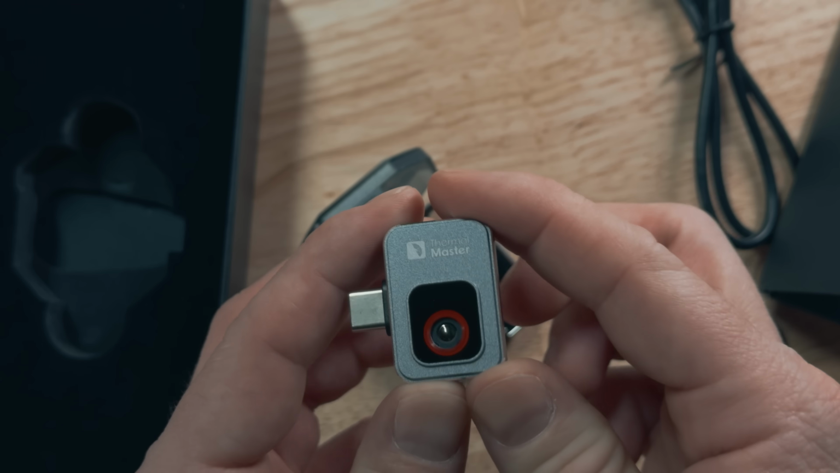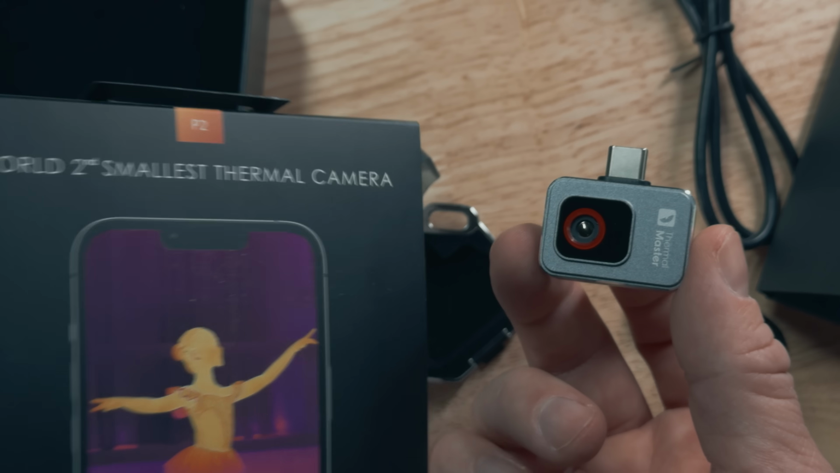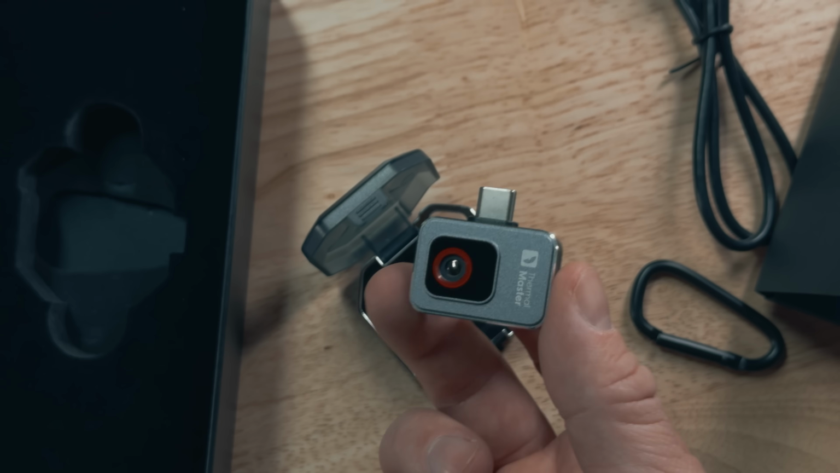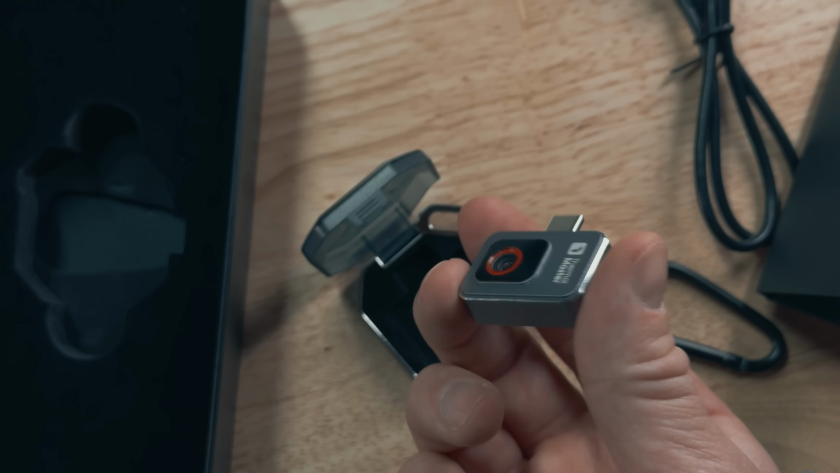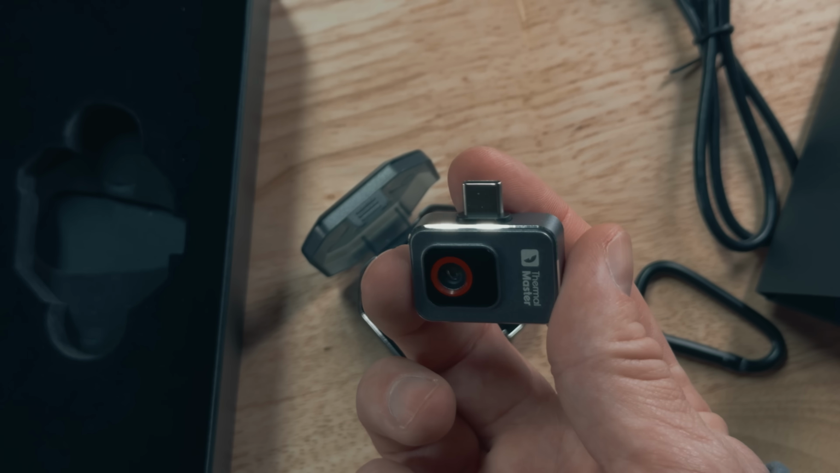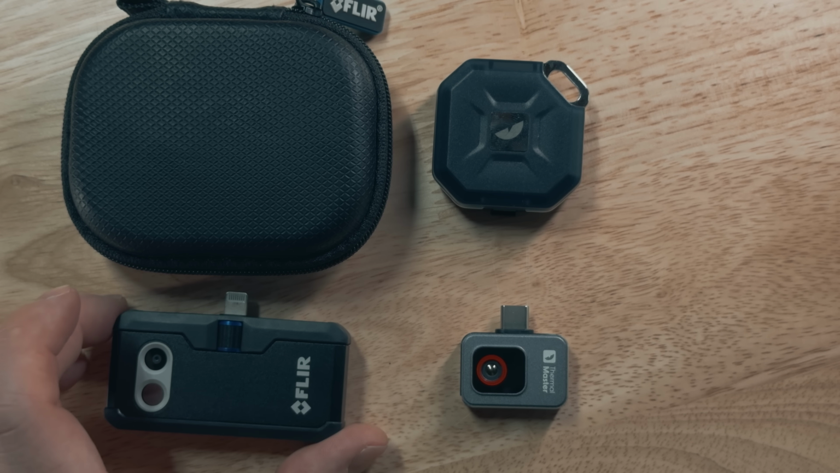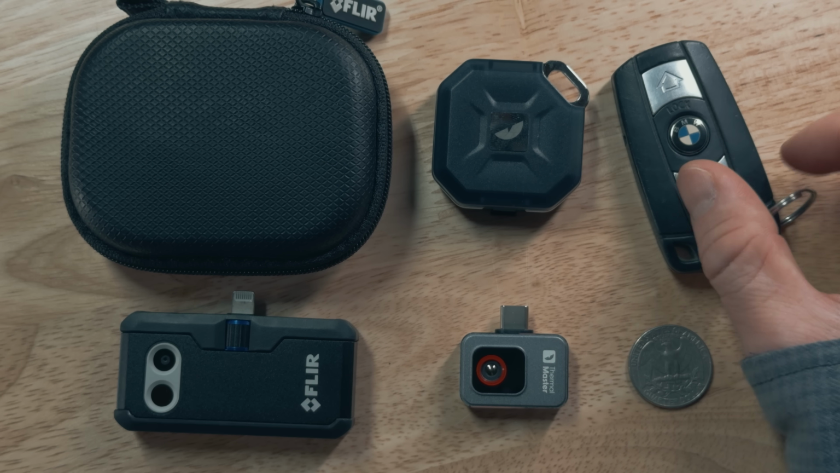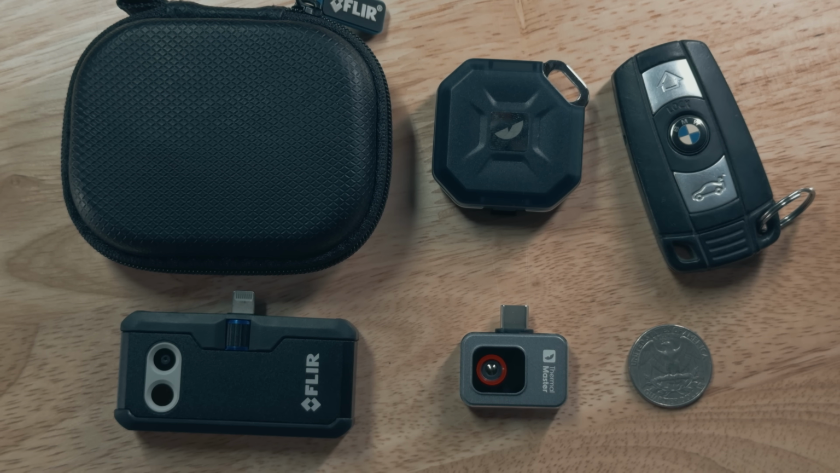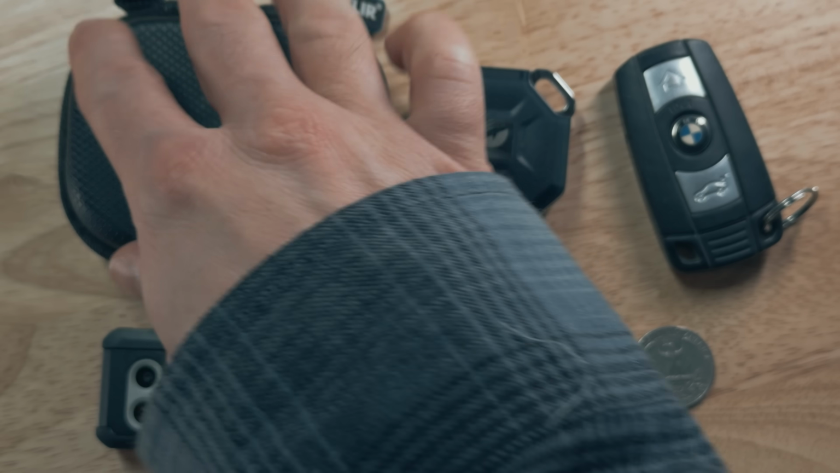Feels like some kind of aluminum, but this thing is tiny. They claim it's the world's second smallest thermal camera, which is probably true. I think they have another one, maybe the P2 Pro, that's a little smaller possibly. It's tiny, but it definitely doesn't feel cheap. So here is the size comparison, and here is a quarter to give you a better idea, and then also a key fob. It is definitely keychain sized, whereas the Flir One Pro really isn't, especially when you have it in the case.